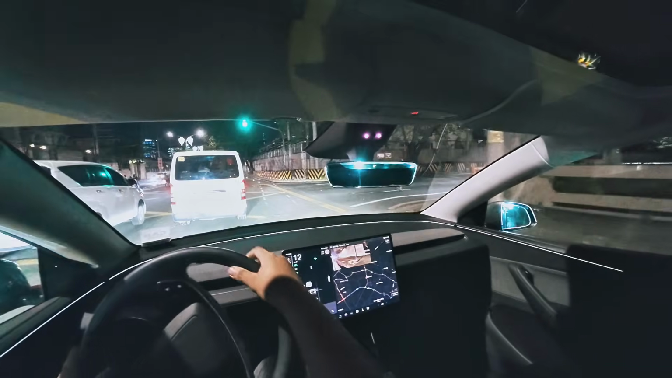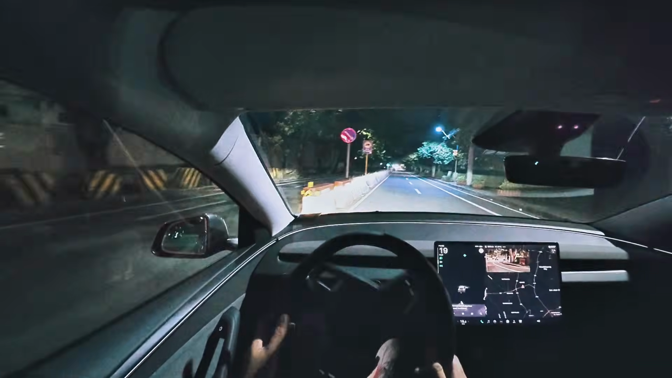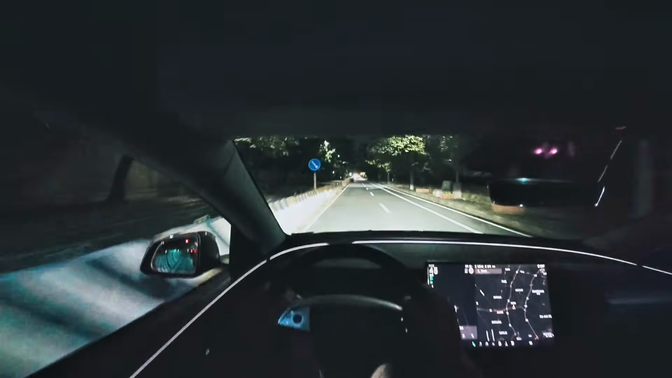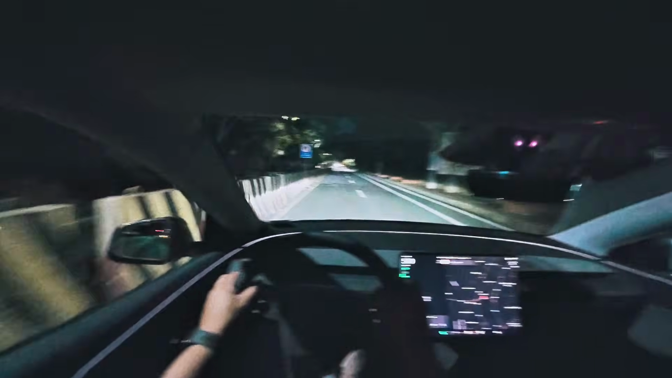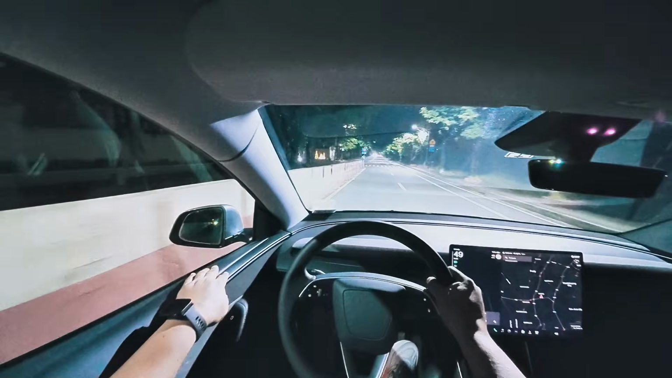It's got everything that I need. Therefore, if it's got everything I need, it's more likely than not going to tick a lot of the boxes that you're looking for in a car as well. It's got space. That's what I've got to say. It's got good space. Build quality's pretty good.